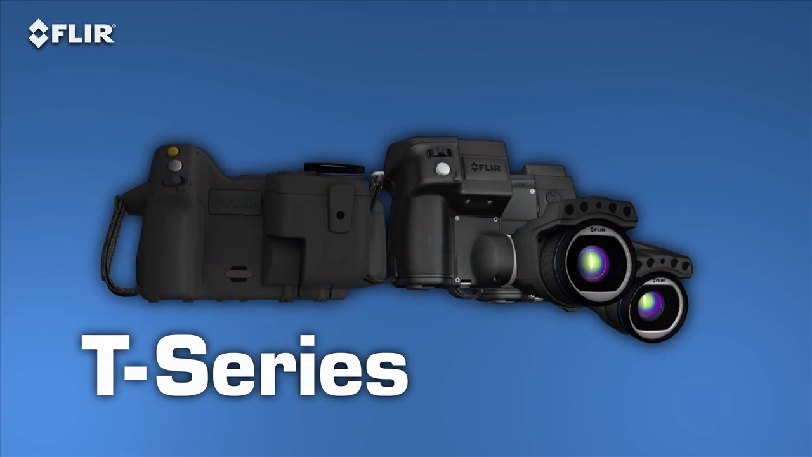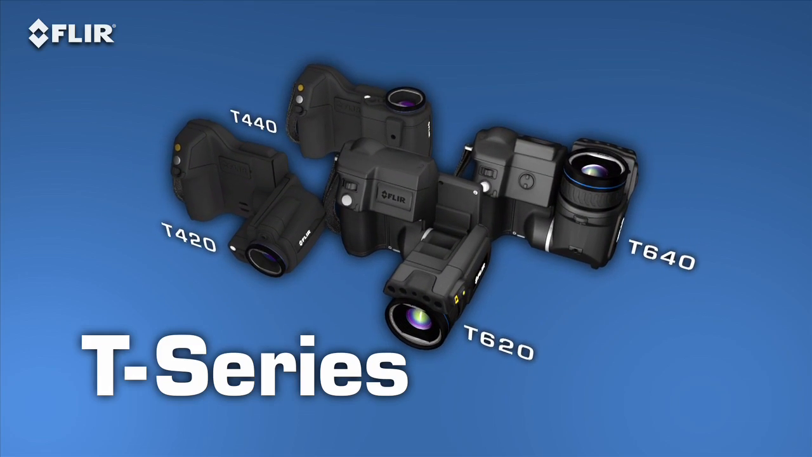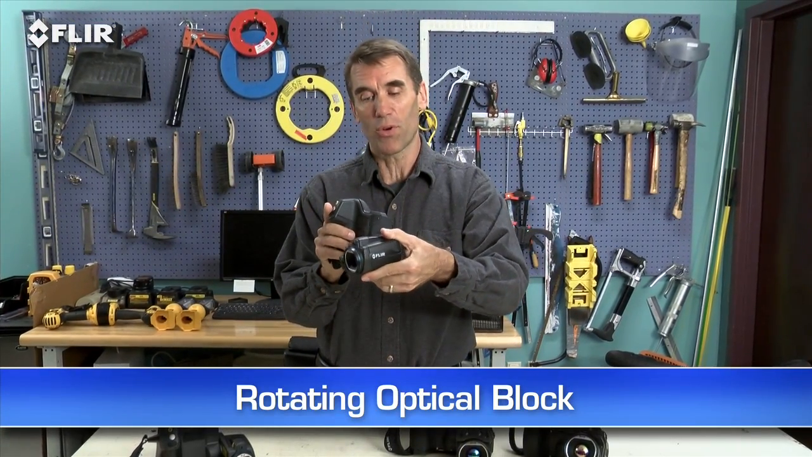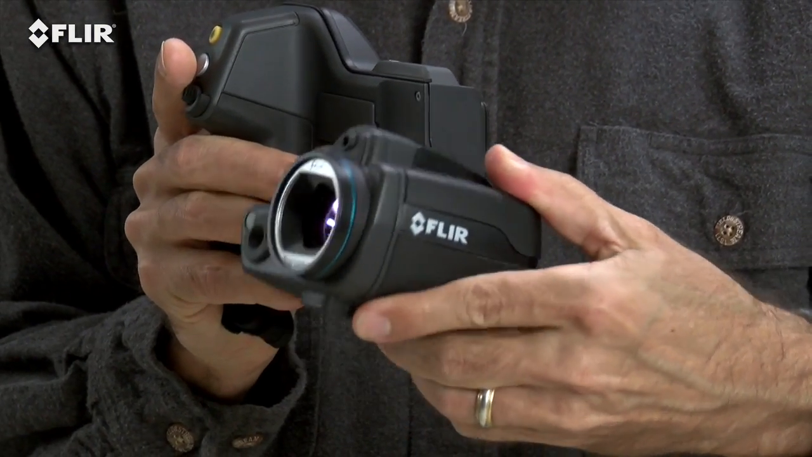They're available in 4 models and with resolutions up to 640 by 480. These are the most ergonomic thermal imagers you're going to find. Check out the rotating optical block. This is one of the things that sets T-Series apart from all other thermal cameras. It lets you point the lens up or down 120 degrees and still keep the display in easy view.